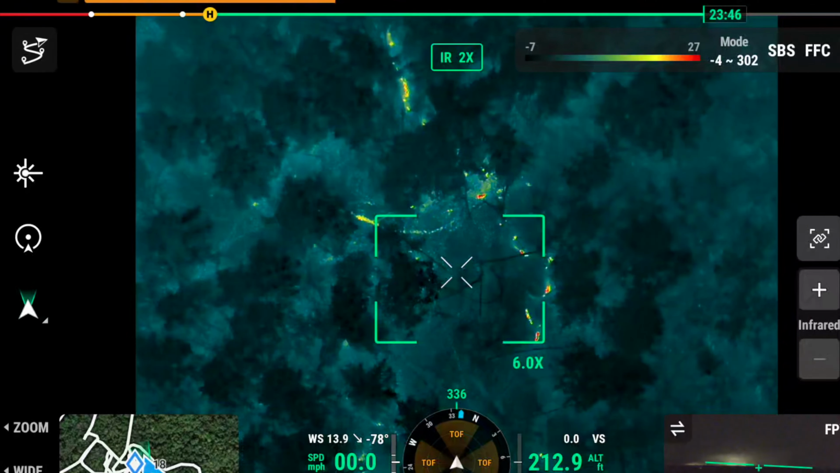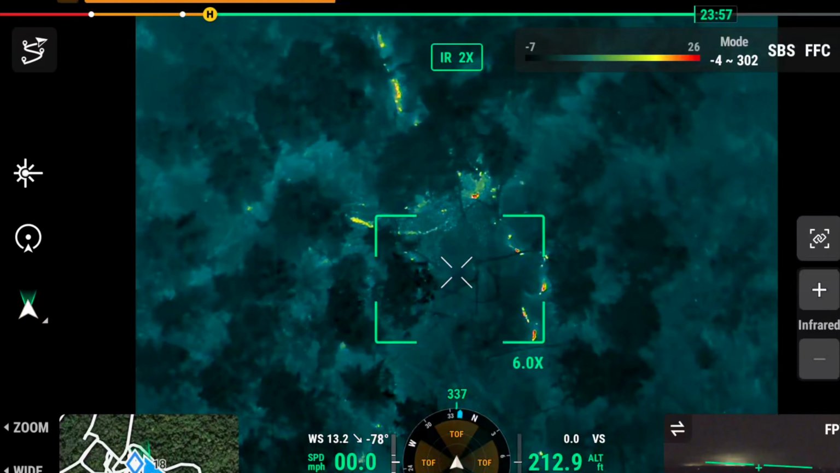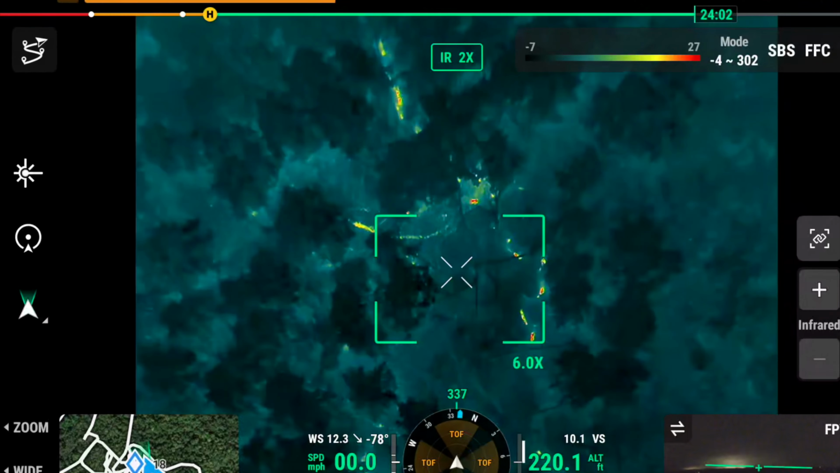Pretty sure I see both. Yeah, both dogs. I'm pretty sure I can see both of them moving there. They're just kind of standing right in that spot. He probably froze. Yeah, I'm sure.